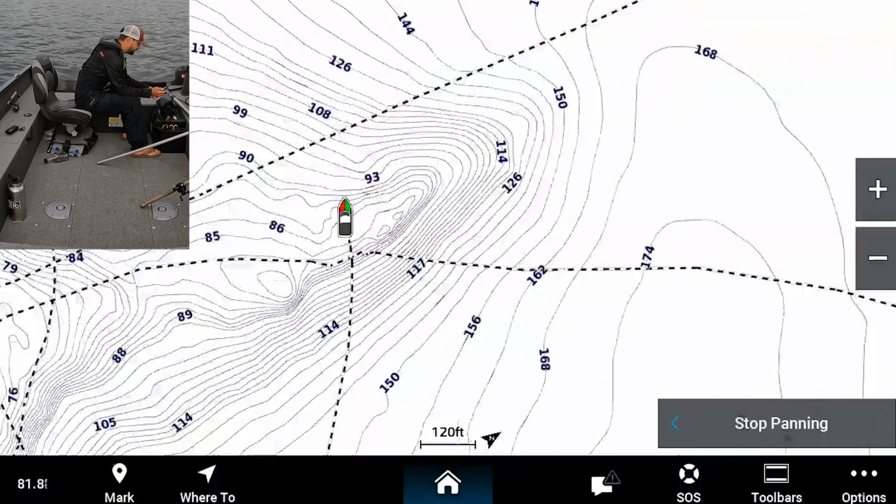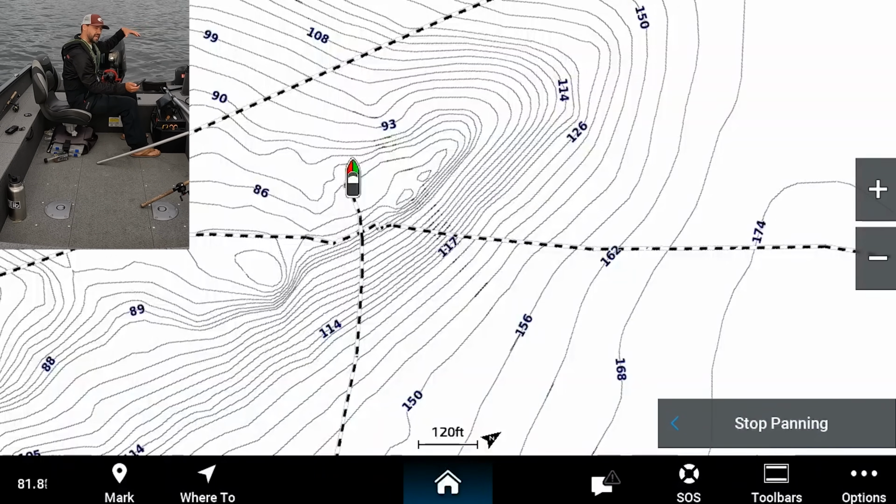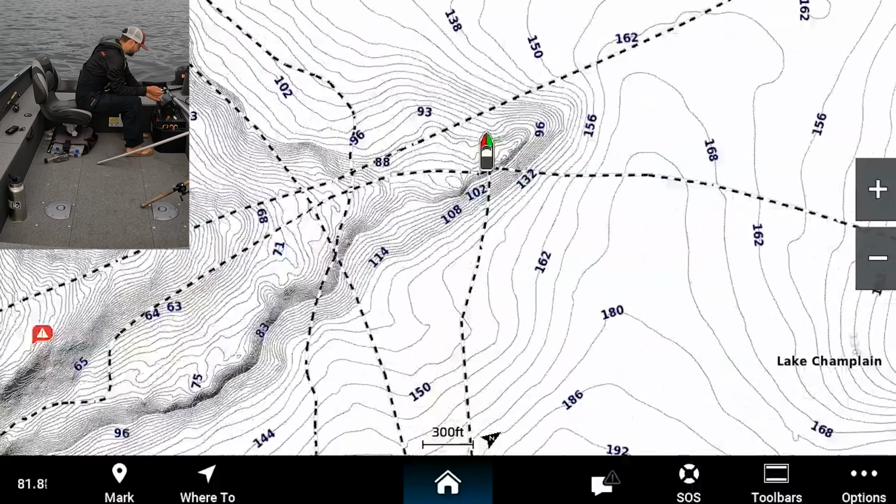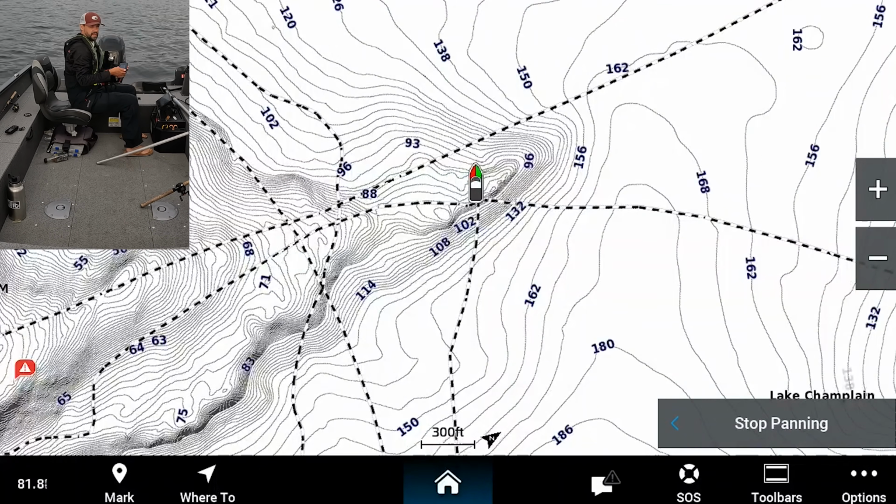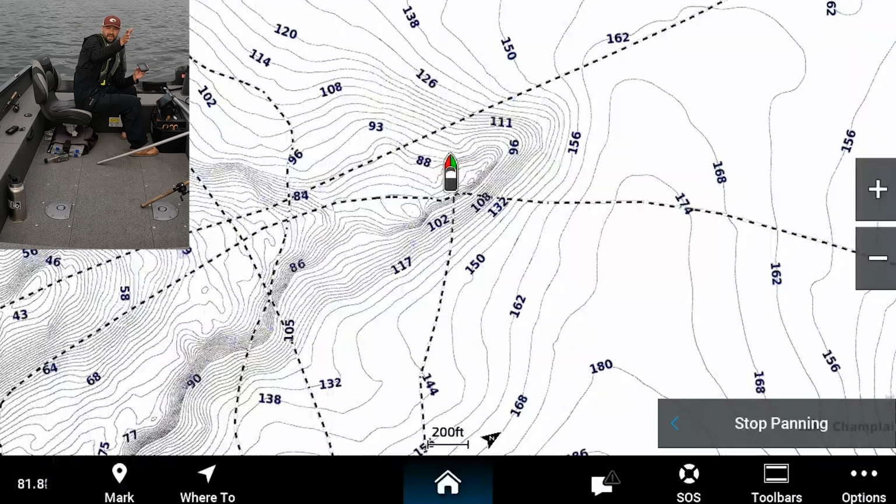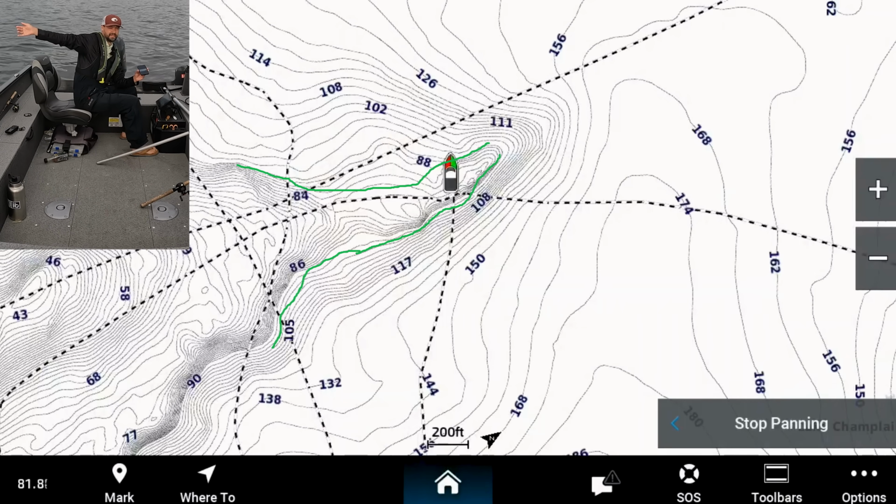And we're almost right on the very point of where it starts to change direction, or start to come up. So this point is going like this out into the main lake, which is awesome, and then it works its way back all the way around here. We're going to start at the point and pick our way down the side of it as a spot starts to get burned out, basically, and the fish stop loading in this area.